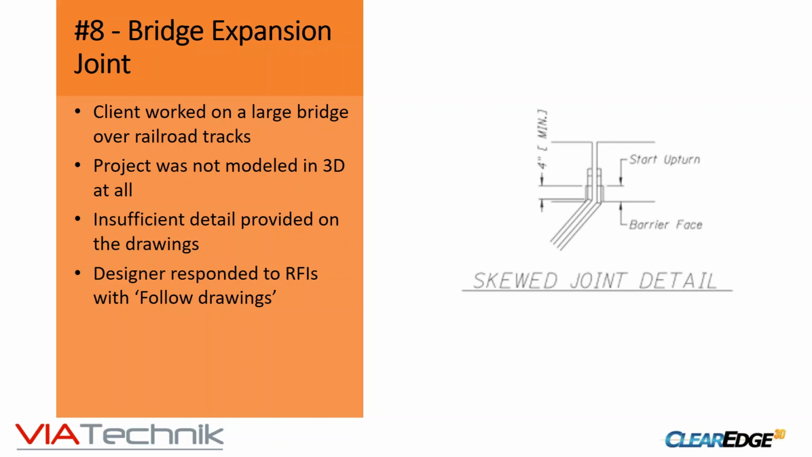The client kept sending RFIs asking, how do you want us to build this? We actually can't visualize this. And the engineer just kept responding, see joint detail, reference this joint detail, build it this way.